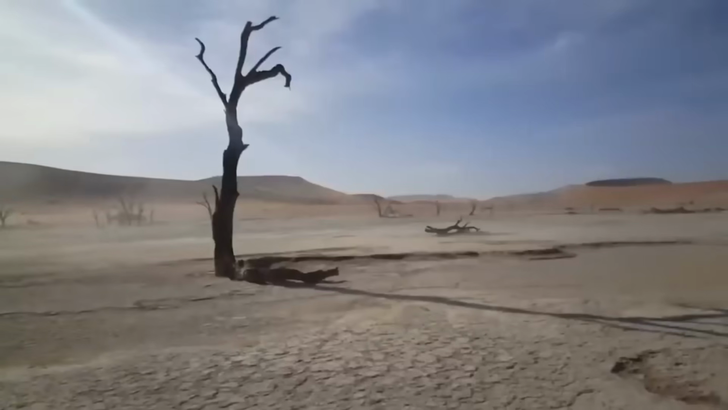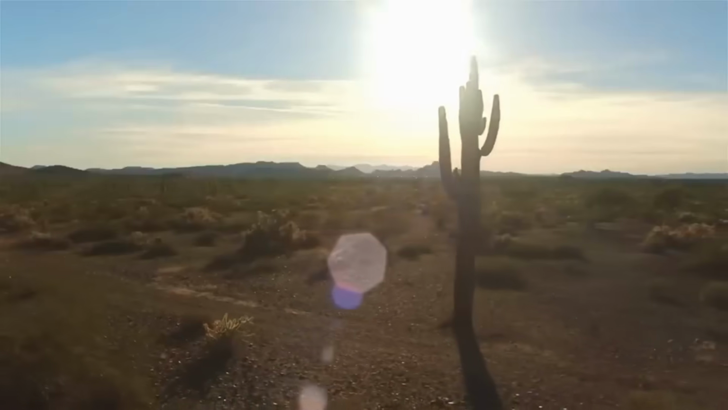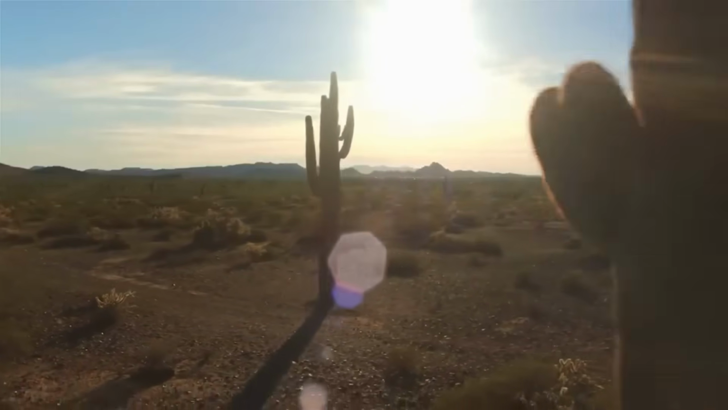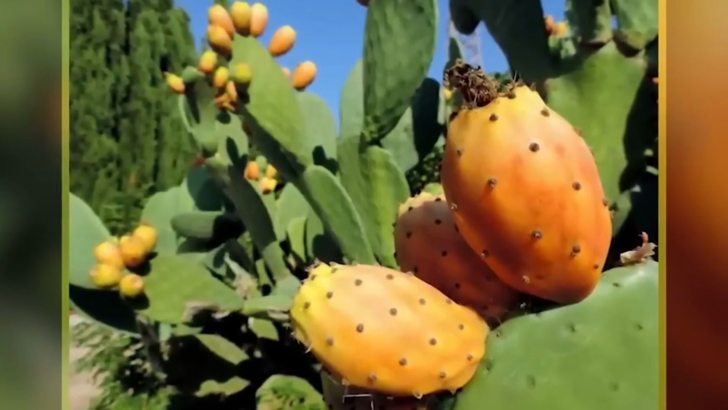He knew that the desert had secrets hidden deep beneath the sand. And after some digging and patience, he found a secret treasure, a juicy, ripe cactus fruit. The fruit was a bright orange color and looked so appetizing. The monkey could not believe his luck.